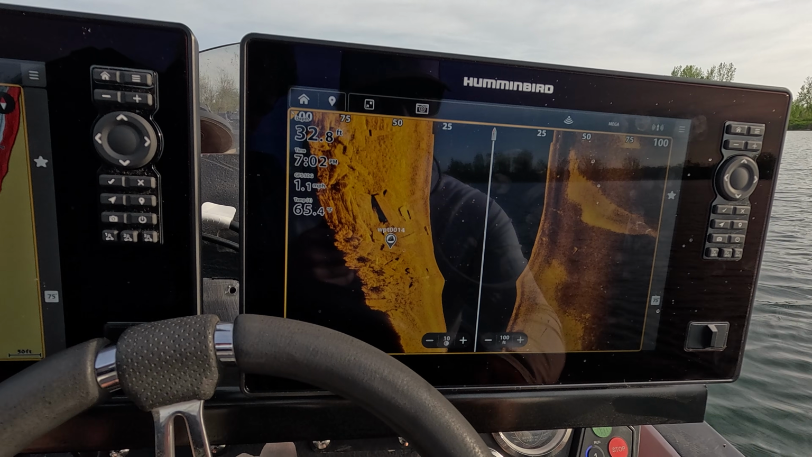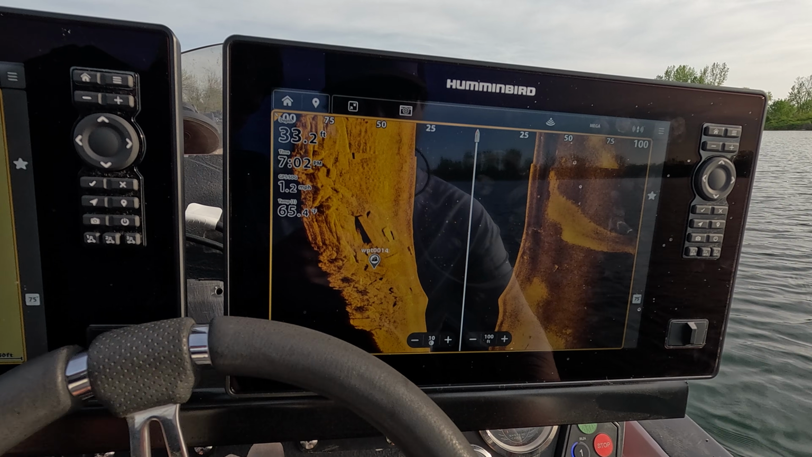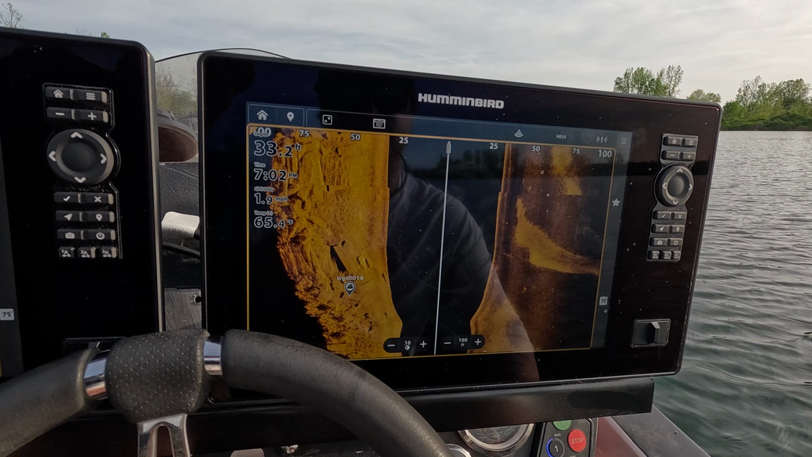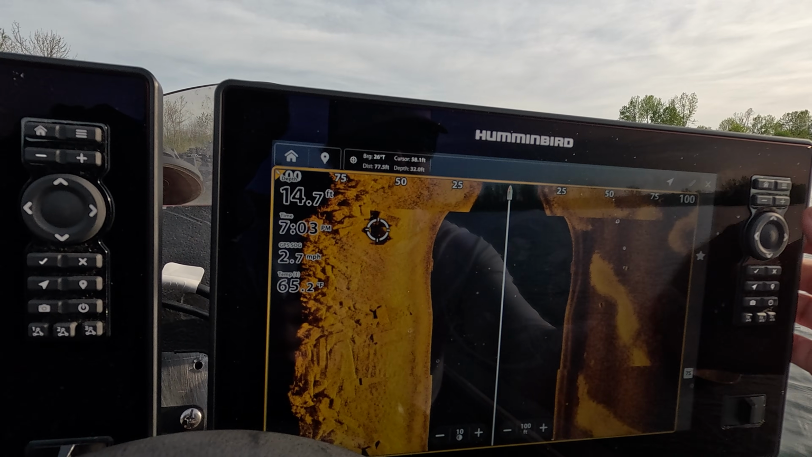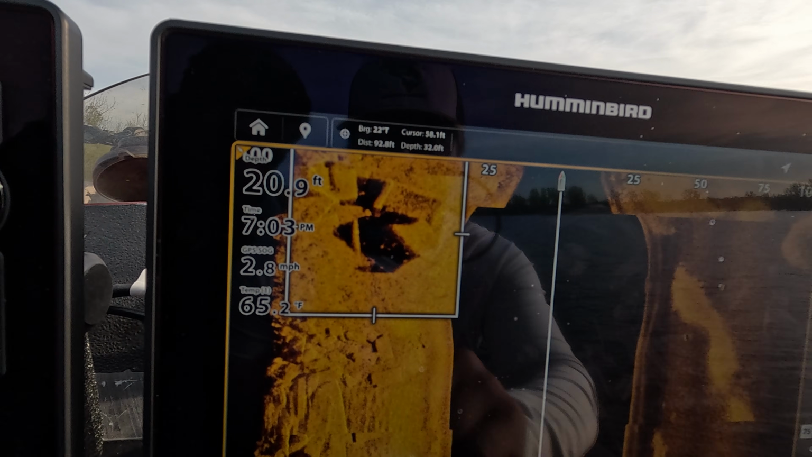But once again, the detail is amazing, and that's one of the reasons I switched over to Humminbird for their side imaging. Really impressed with the image on this unit. Right here, you see this. There's fish on the back side of this concrete. There's one, two, three, four, five, or six of them right there on the back side.